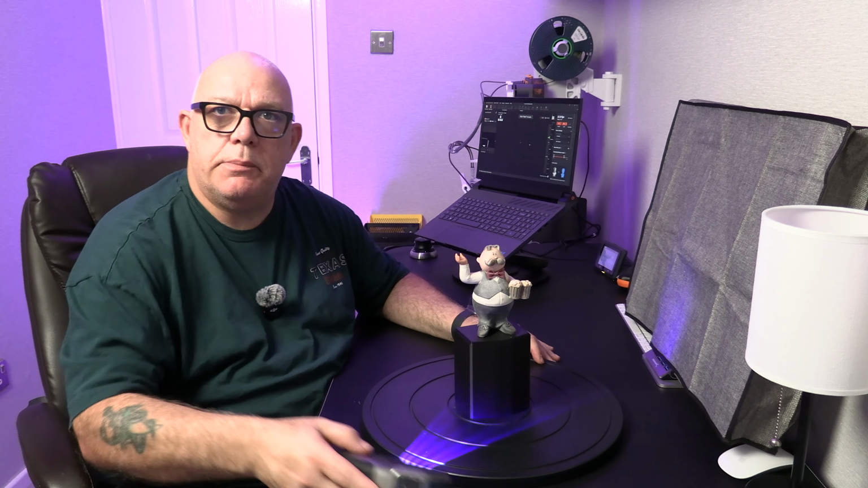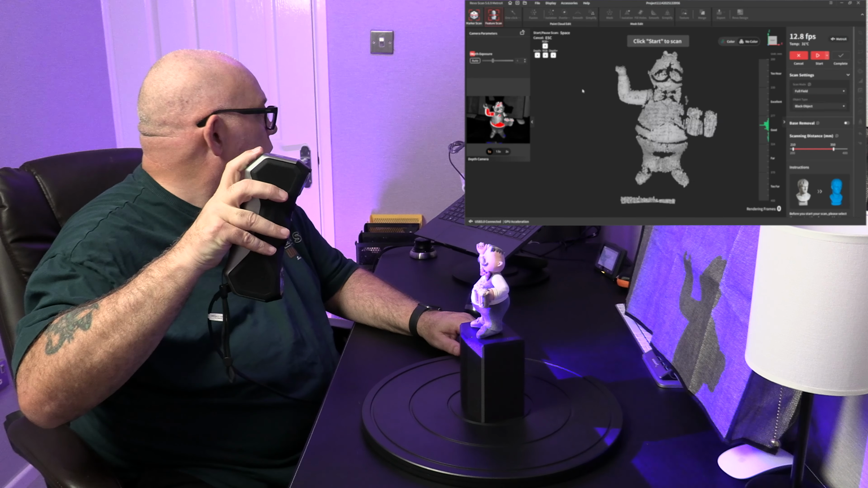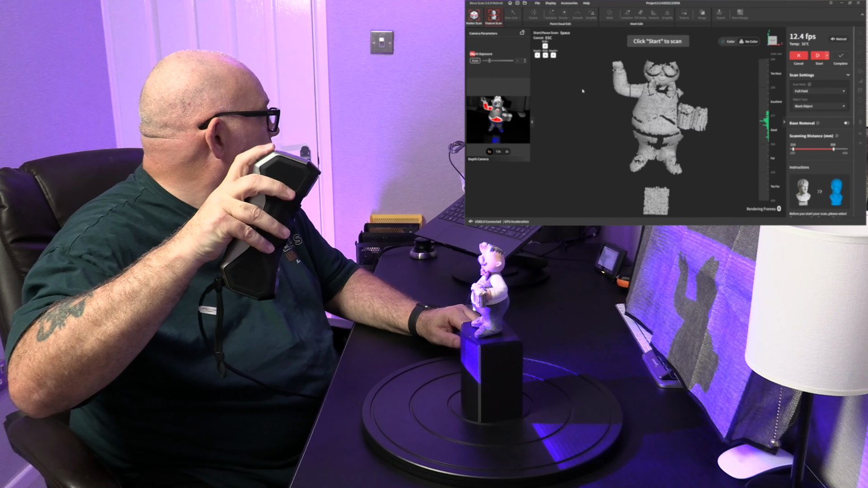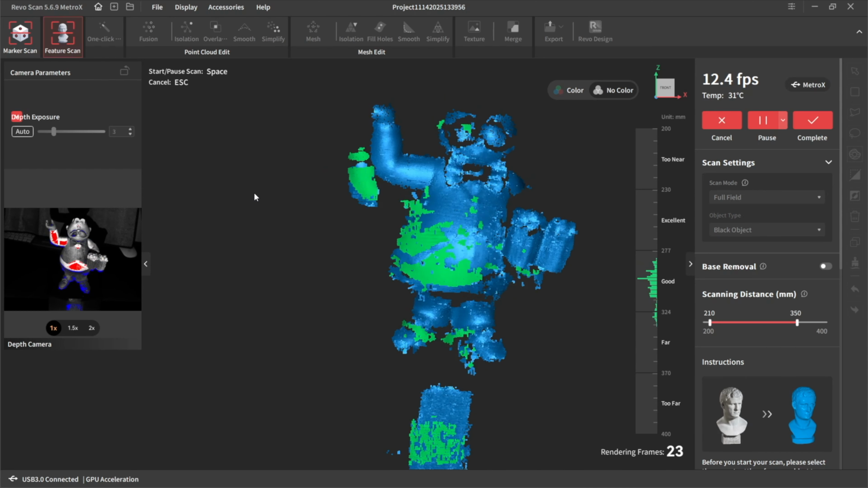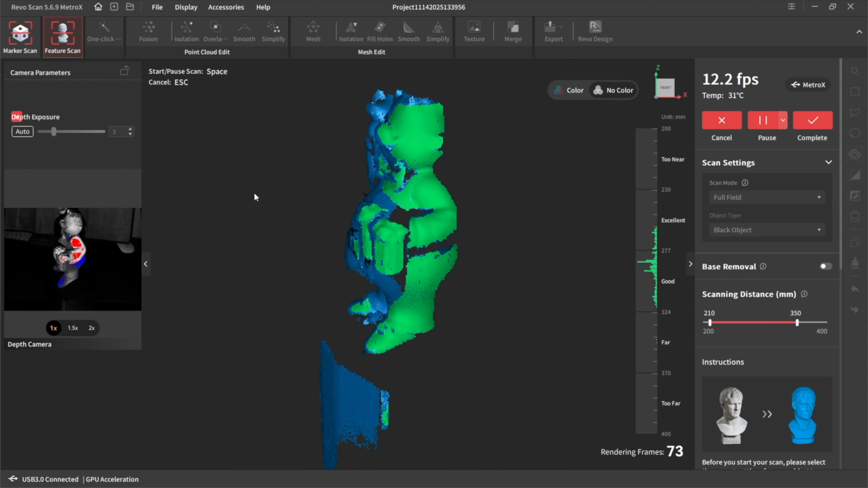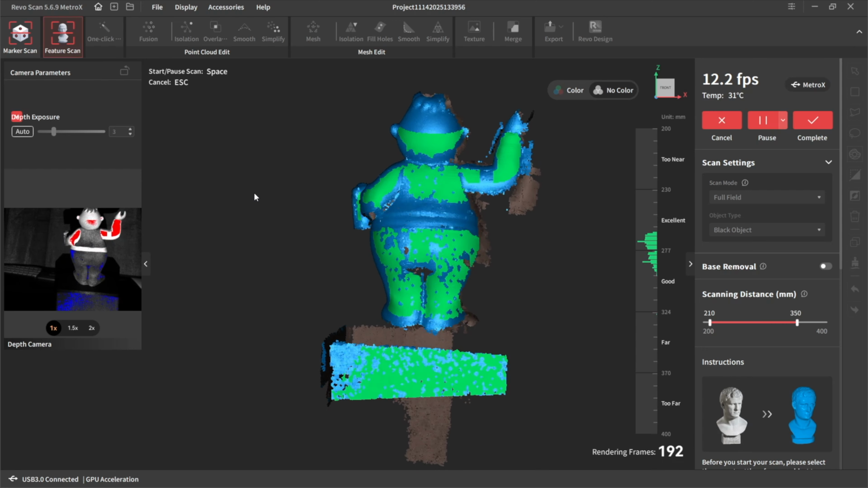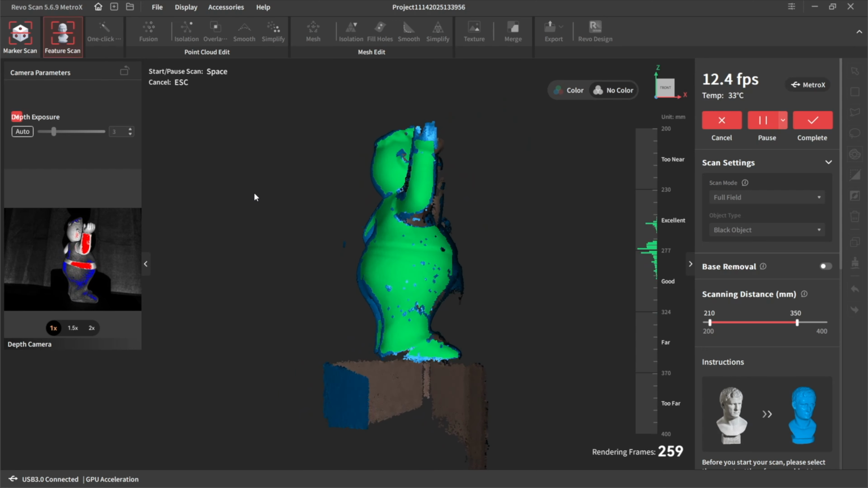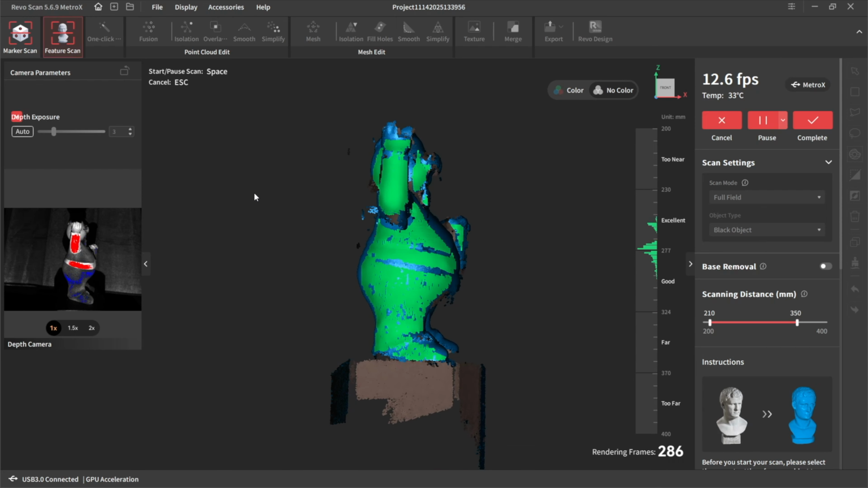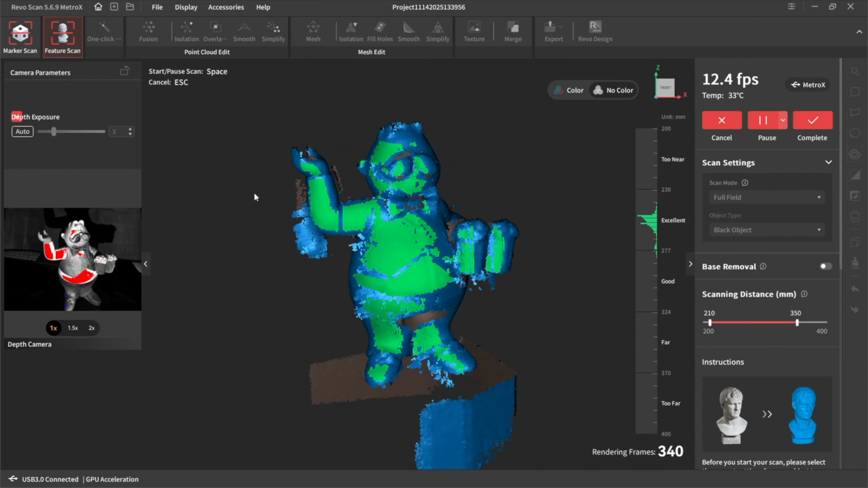Okay, I've just stuck a little bit of scan spray on him, so let's start all that again then. Feature scan, full field, black object, stick it on auto. Straight away I'm seeing that that's going to be better. So let's just go around him nicely in a circle. Try and get as much of him done as I can. Underneath that armpit, as I just said, as I'm coming round, see if I can just get that in. As you can see, the scan spray has worked a treat.